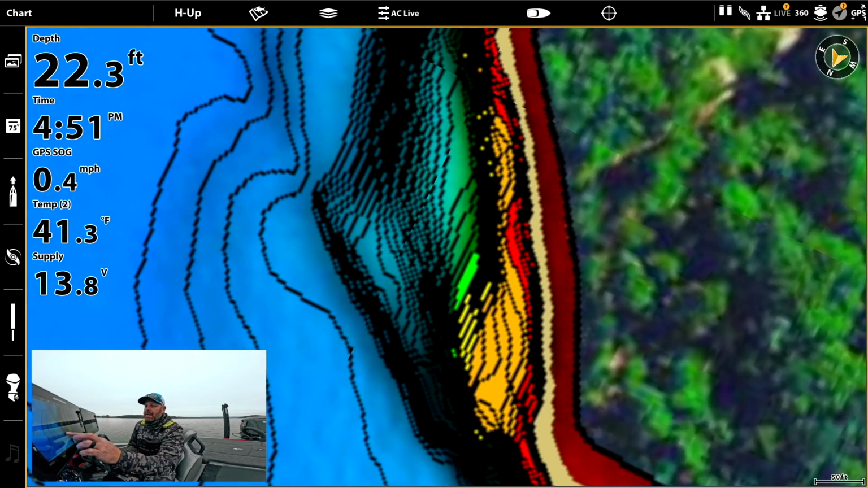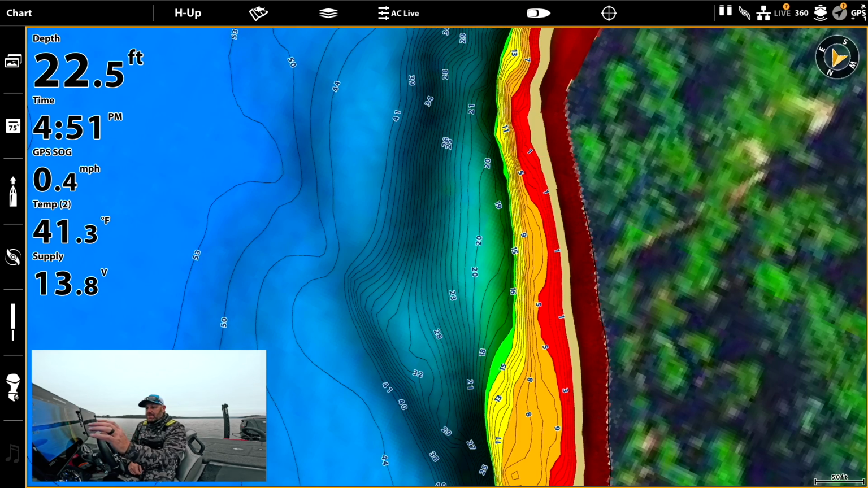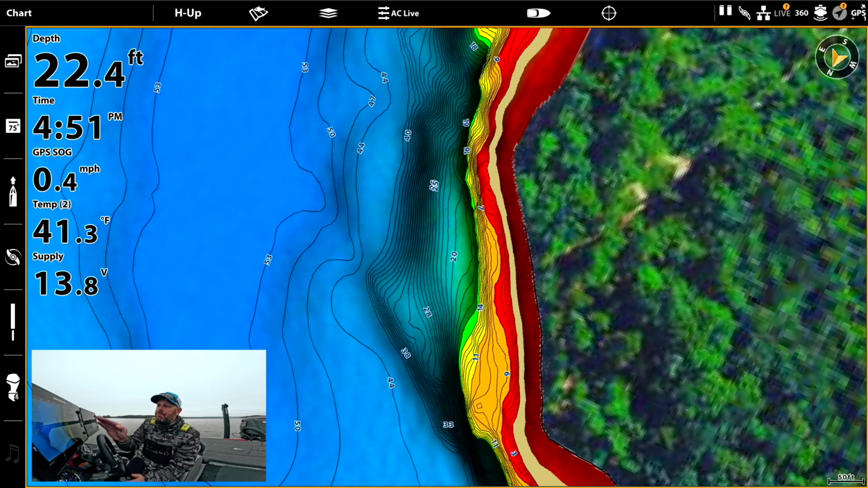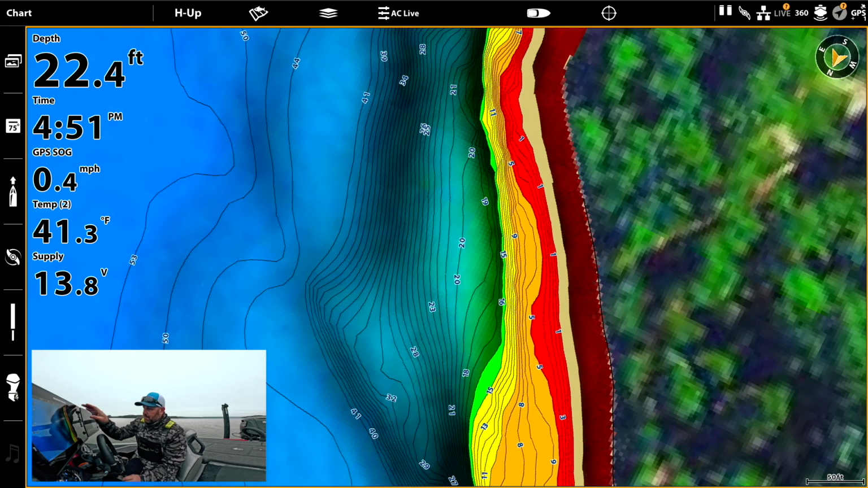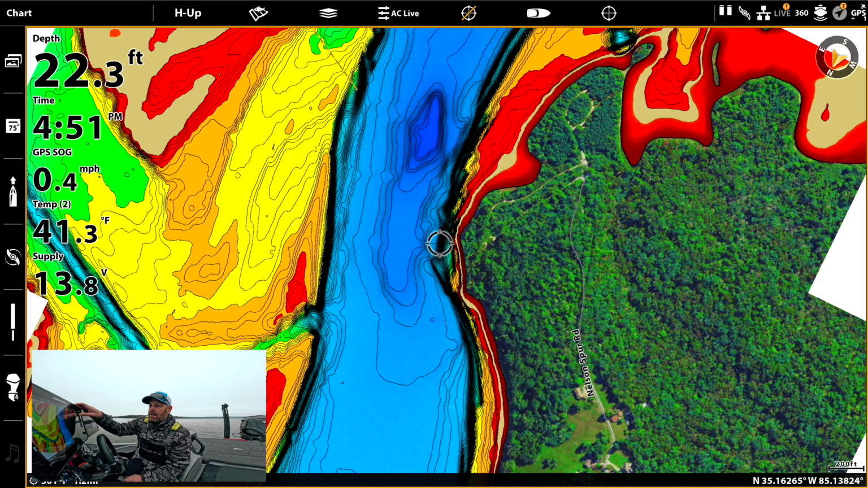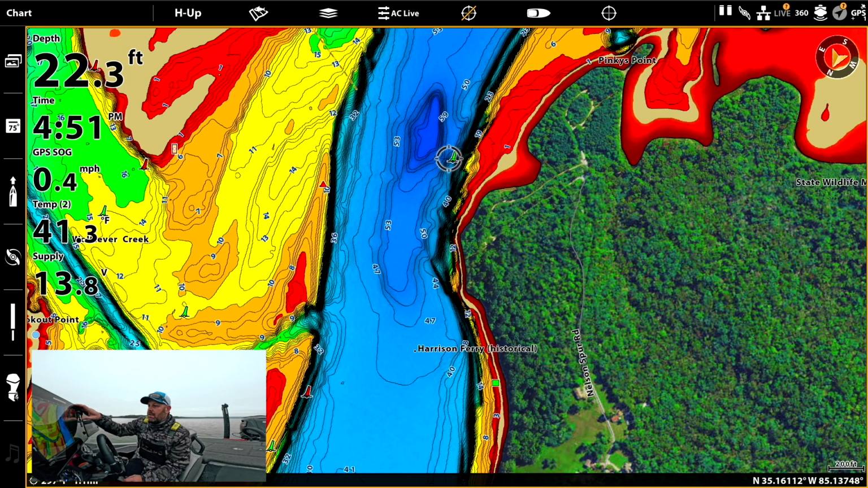Let's zoom in on this guy right here. It's so nice having the touchscreen. You can really see how that breaks off. And just so you guys are aware, contour lines, the closer they are, the steeper that break. See how these are spread out right here? That's a little flat area on this break, but you see up here, that's almost a sheer break, especially up here on this channel over here.